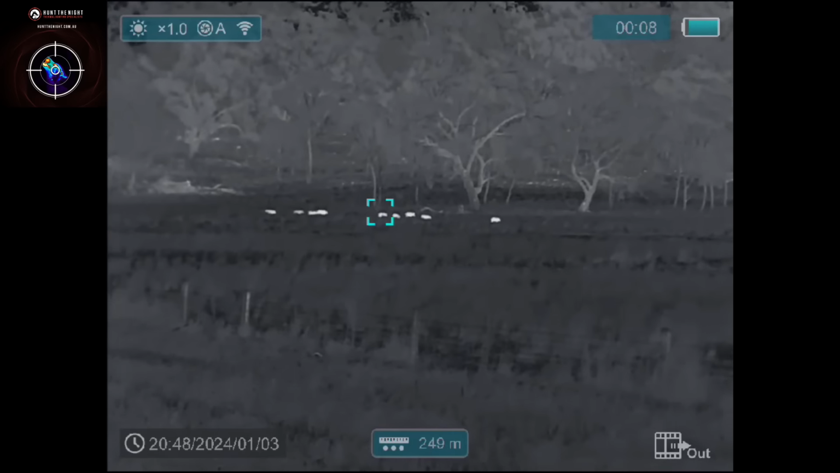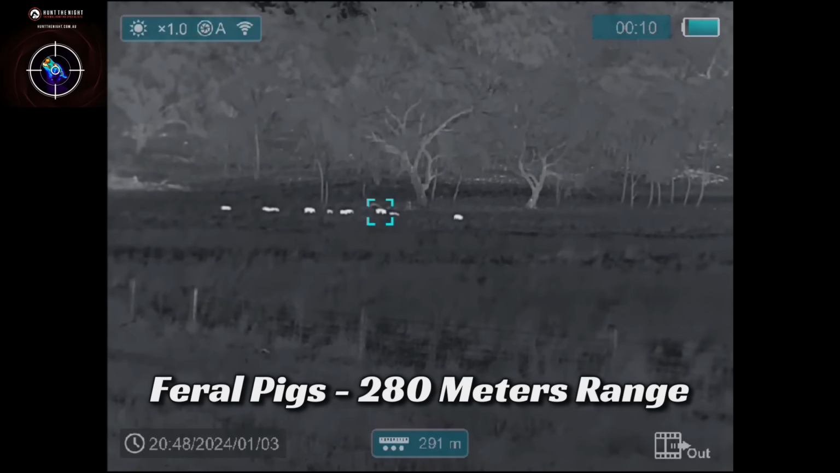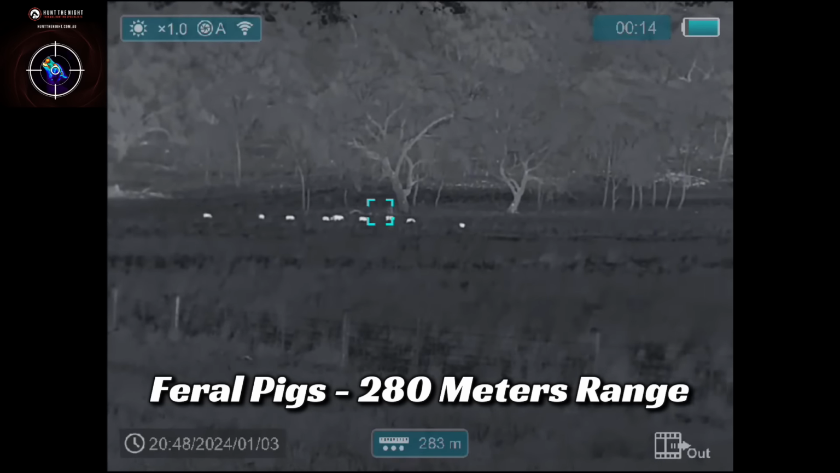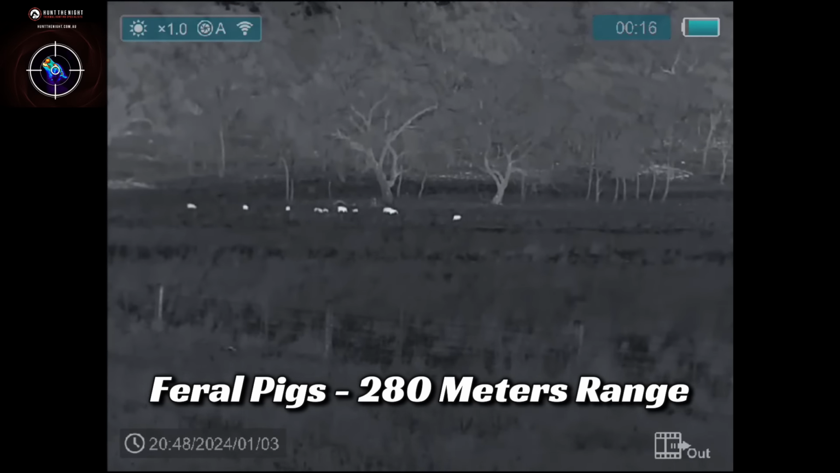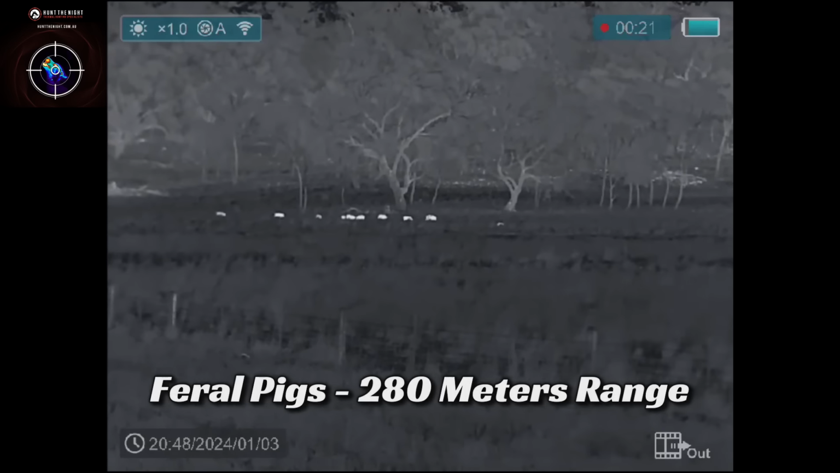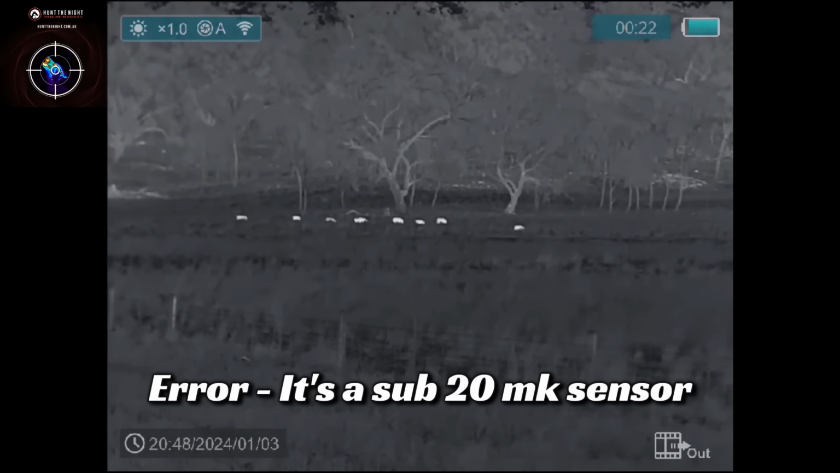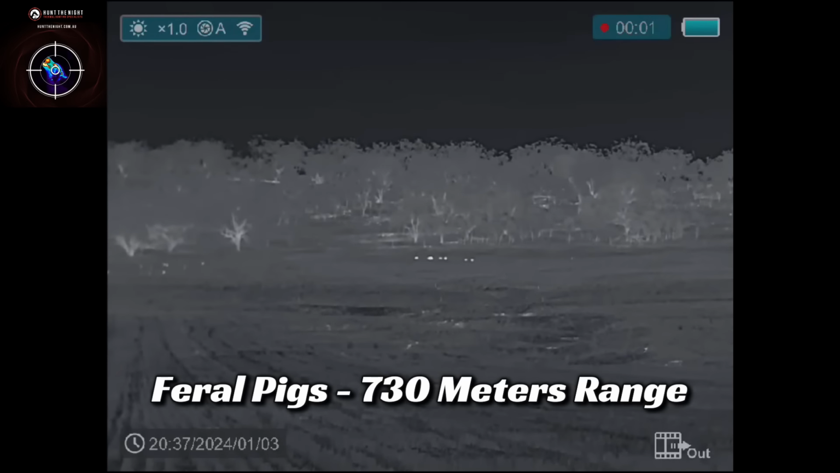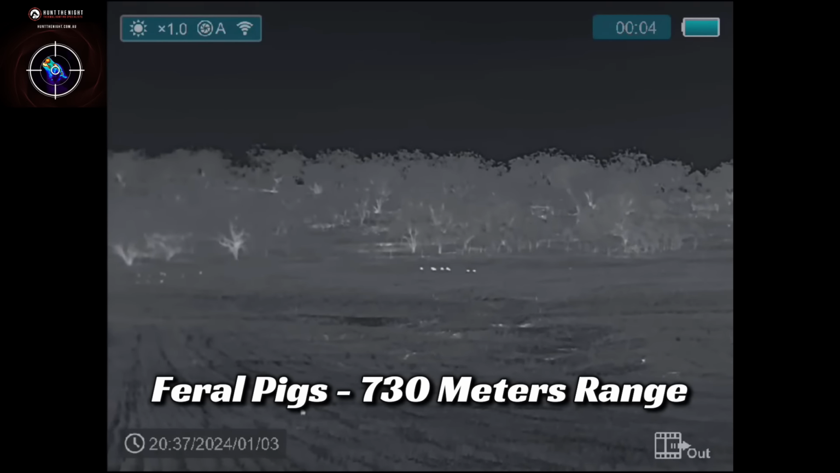Often the V1 would show a rabbit to look like a warm rock in temperature or colour tone in the display. This was often niggly in use if scanning areas with exposed rock or a lot of timber when trying to find animals. The V2 though, with the sub 25 mK sensor, has a much deeper tone range in the image, and you can tell much more about what is alive or terrain warmth.